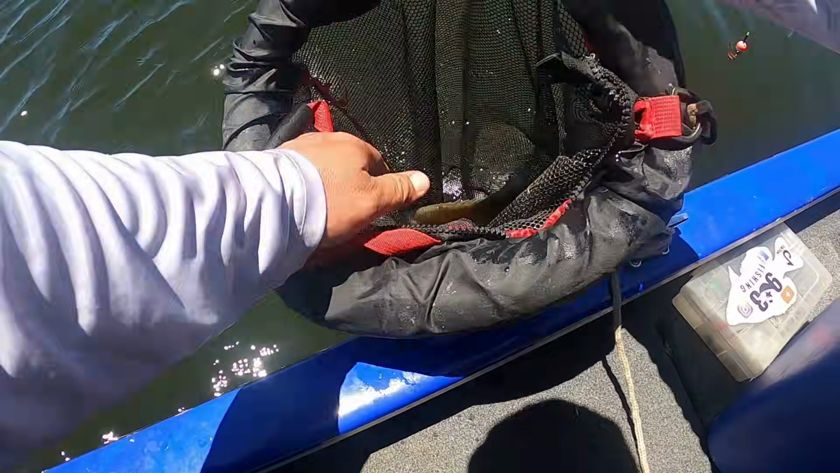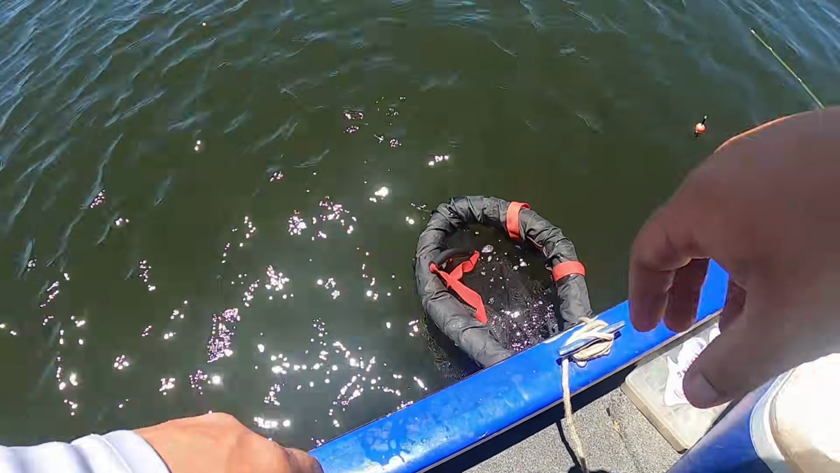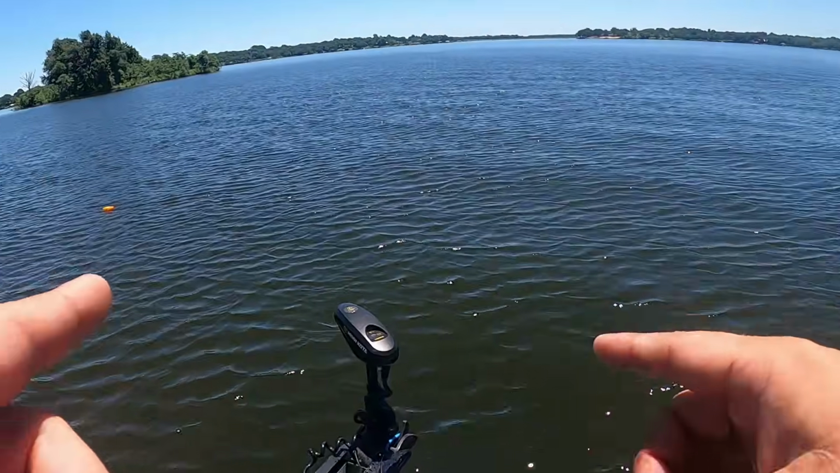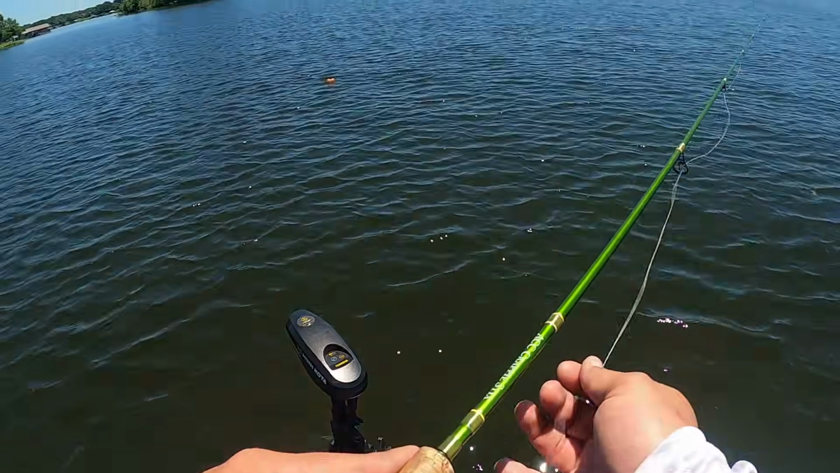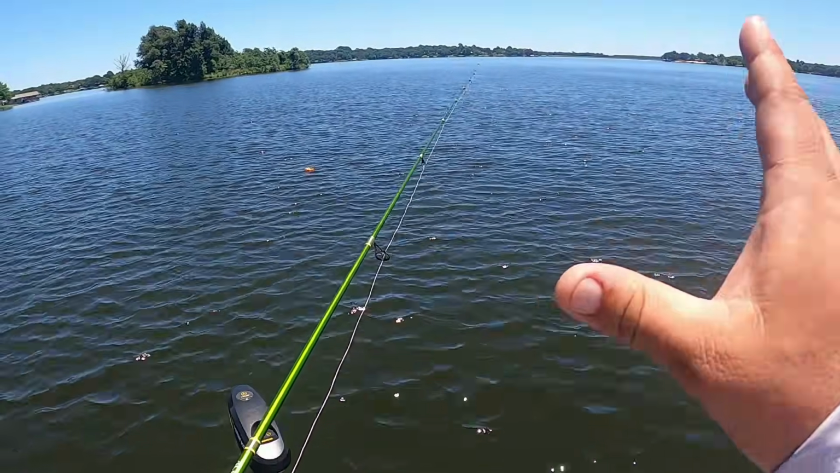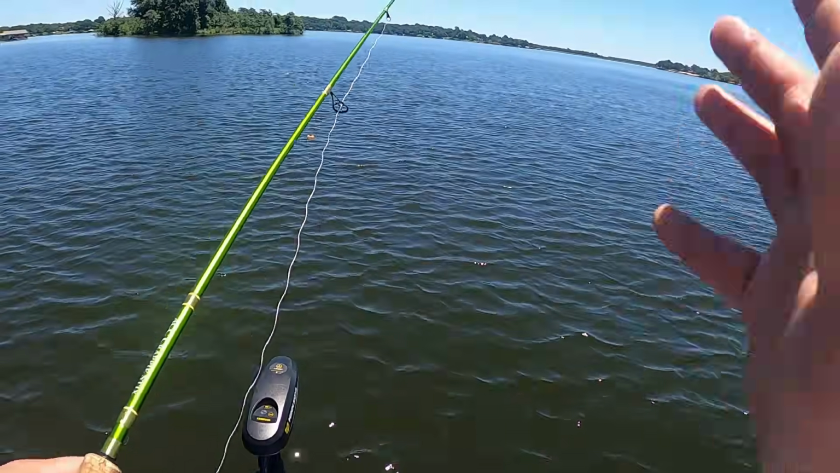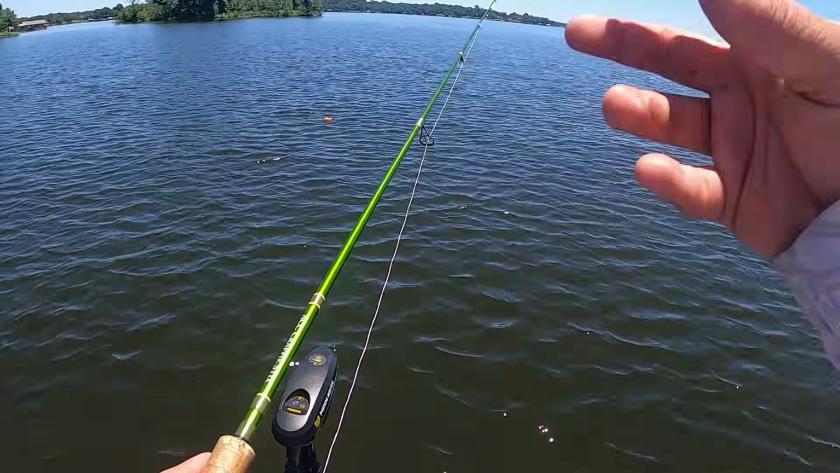I got my thump net. Live well's really not working in the boat today, so we're gonna put these bluegill in that thump net. It's gonna keep them alive, fresh. Well, let's go catch another one. All right, guys, let's see if we can catch another one. Now, I also like being a little further away from these bluegill so I can feel the fight. I can reel in that bluegill.